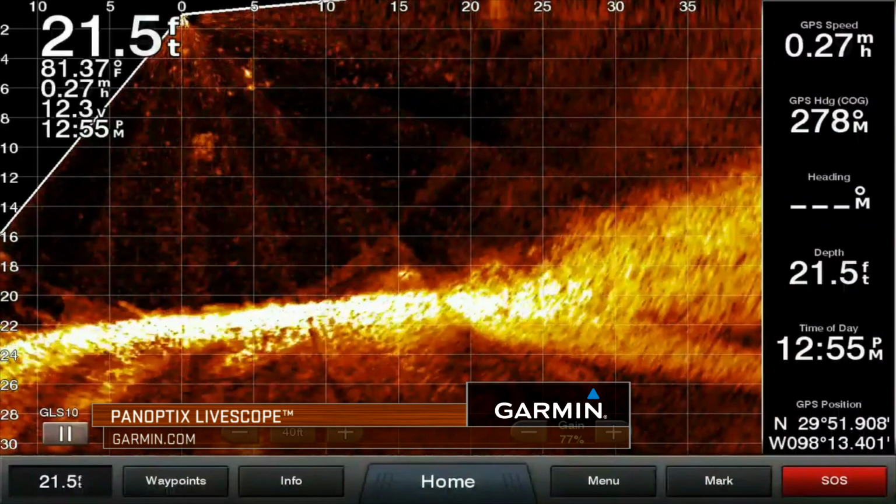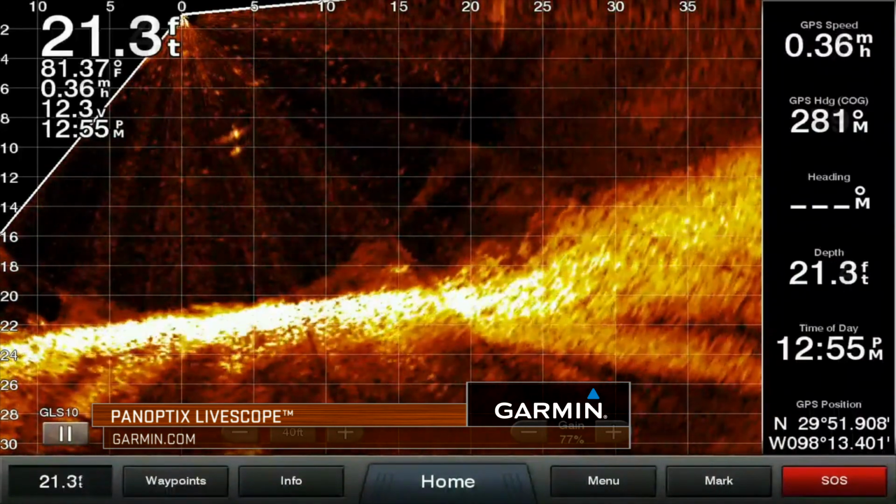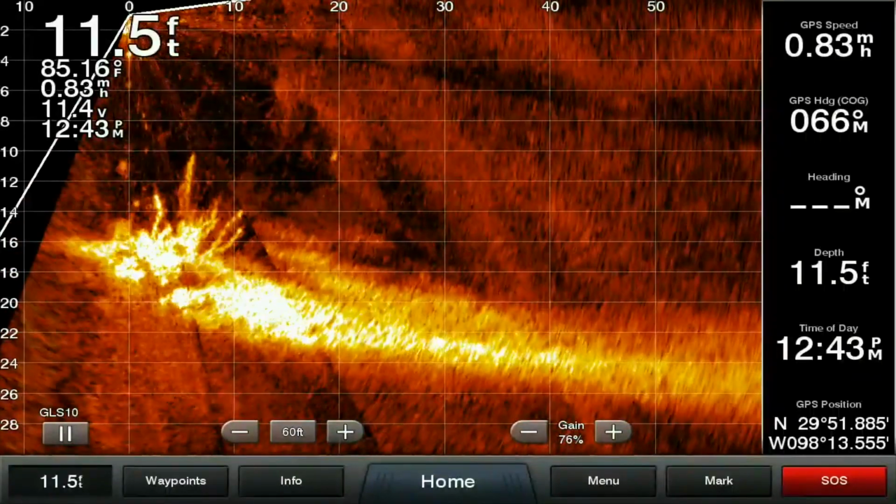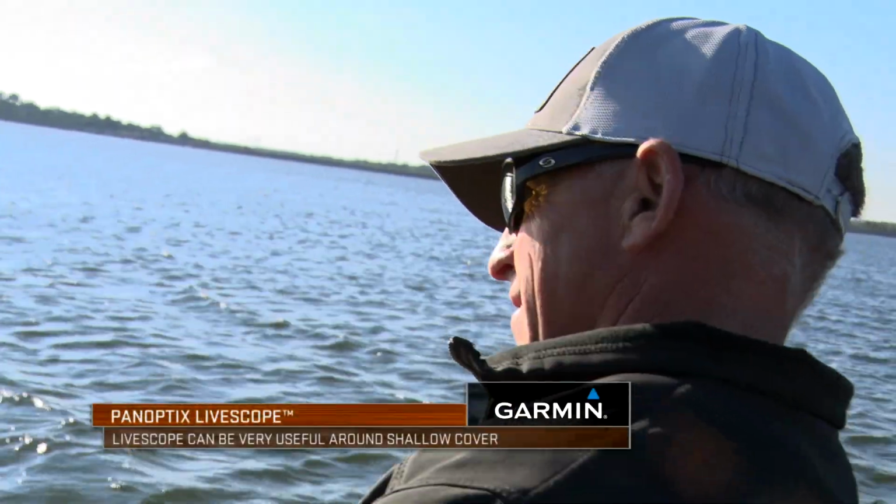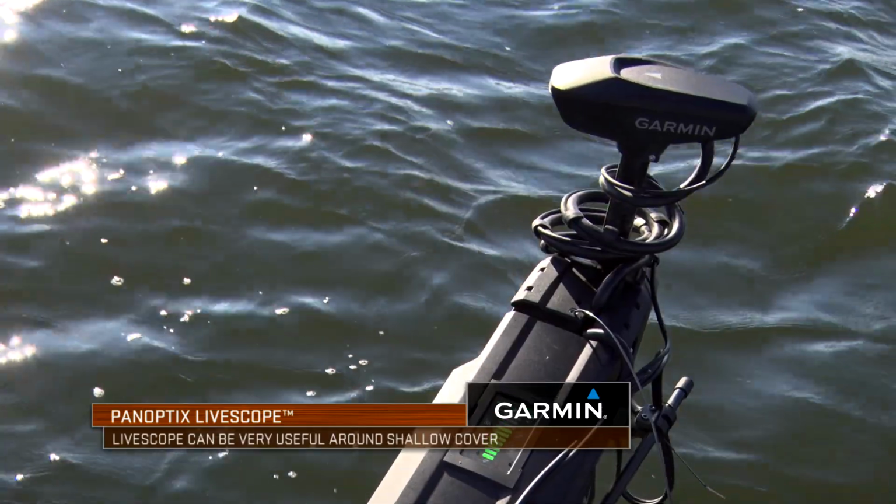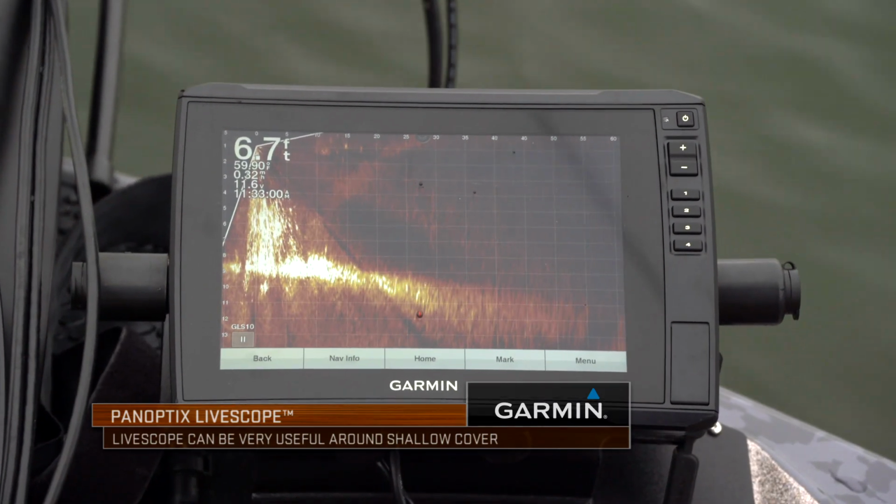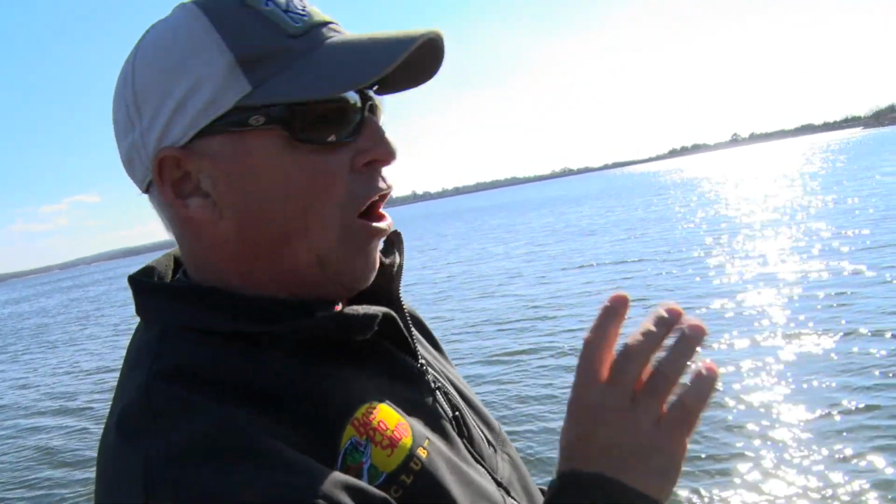You know, we're talking about electronics, Panoptix LiveScope. One thing about Panoptix that most guys don't really talk a whole lot about is, yeah, you can see fish, yeah, it works really great in deep water, but I use it in shallow water, especially looking at objects or vegetation. A lot of times if I'm going down a grass line that I don't know, I'm panning side to side, I can see clumps, I can see edges, I can see taller grass, shorter grass, I can see all of that stuff. And to me, it's just kind of become second nature.